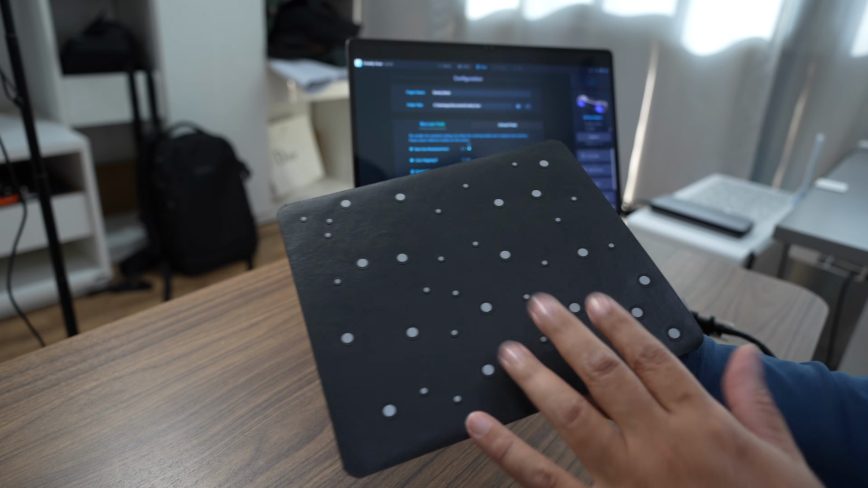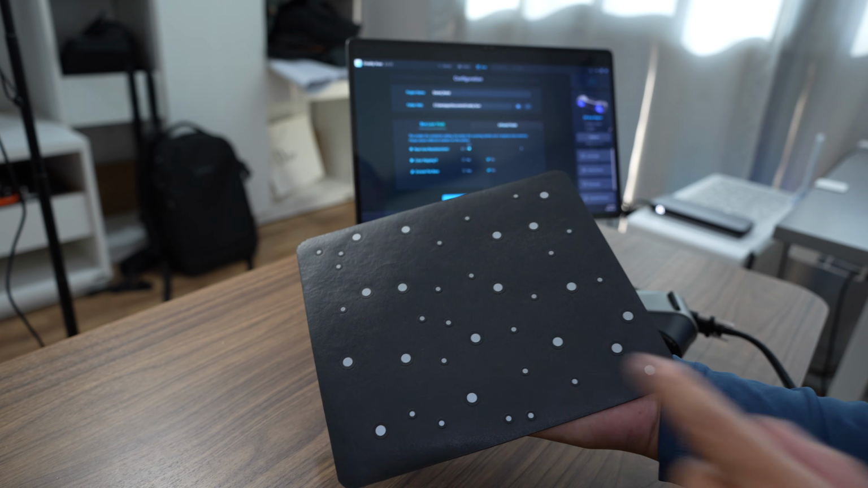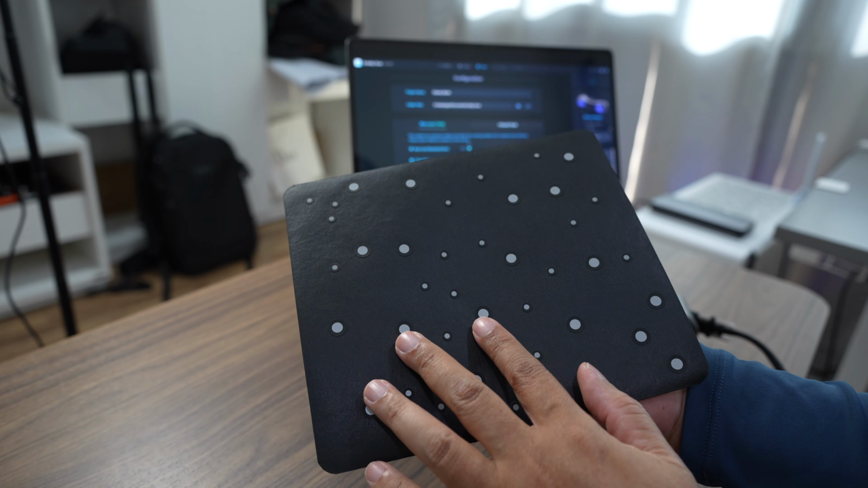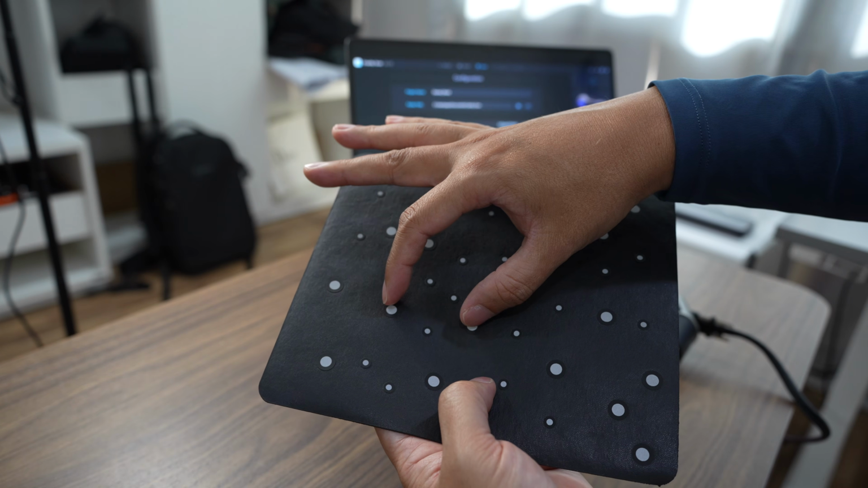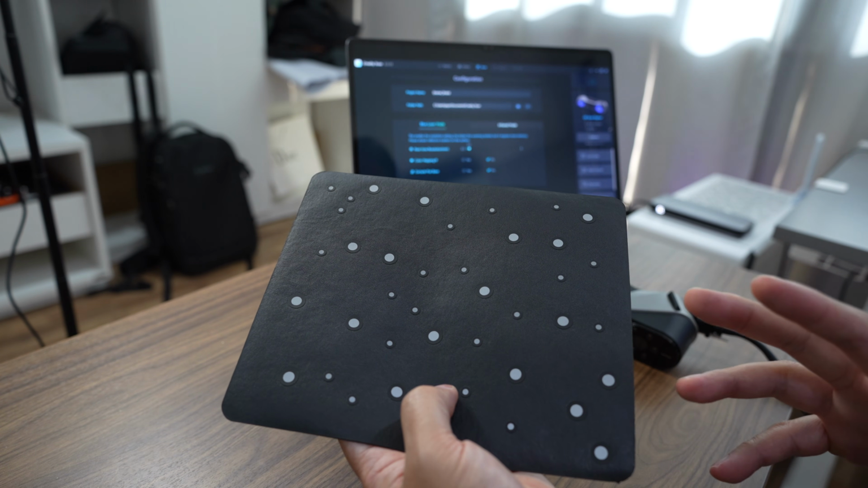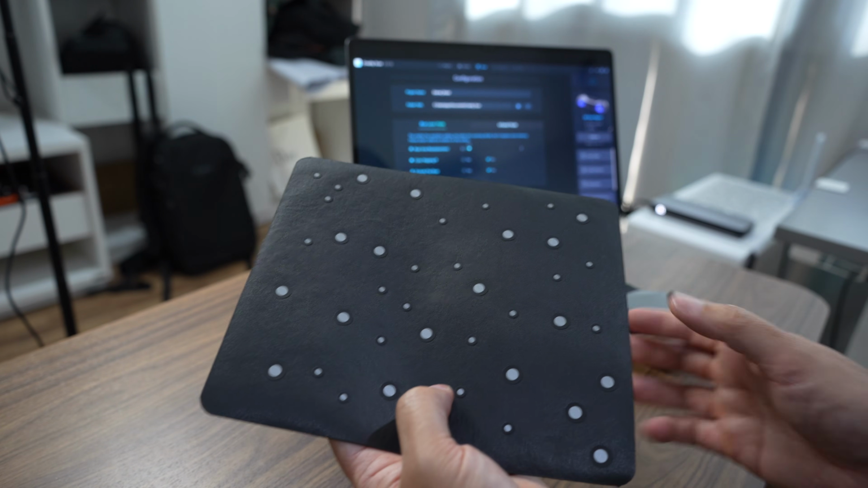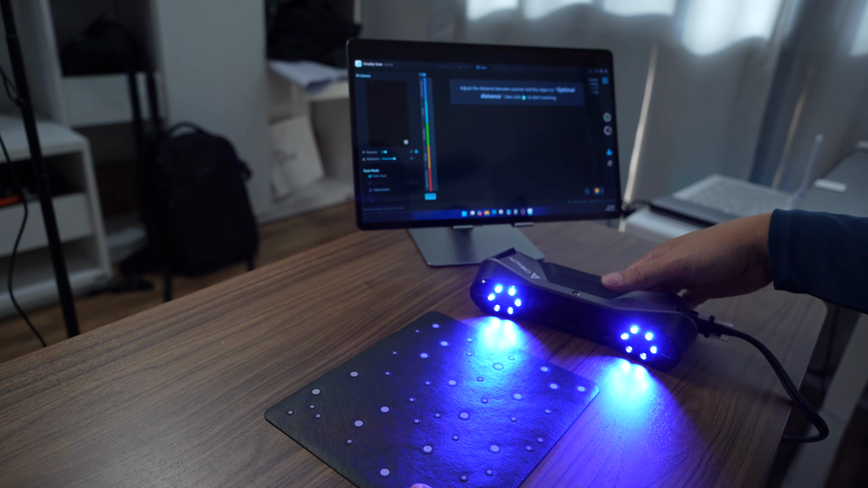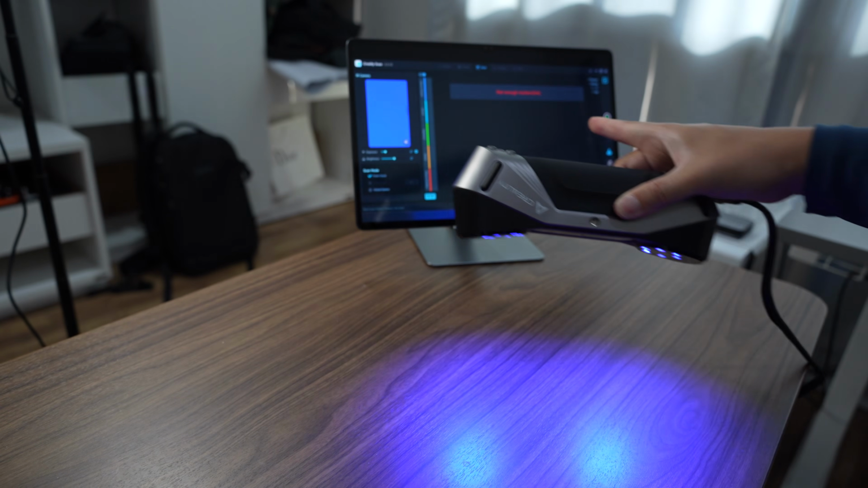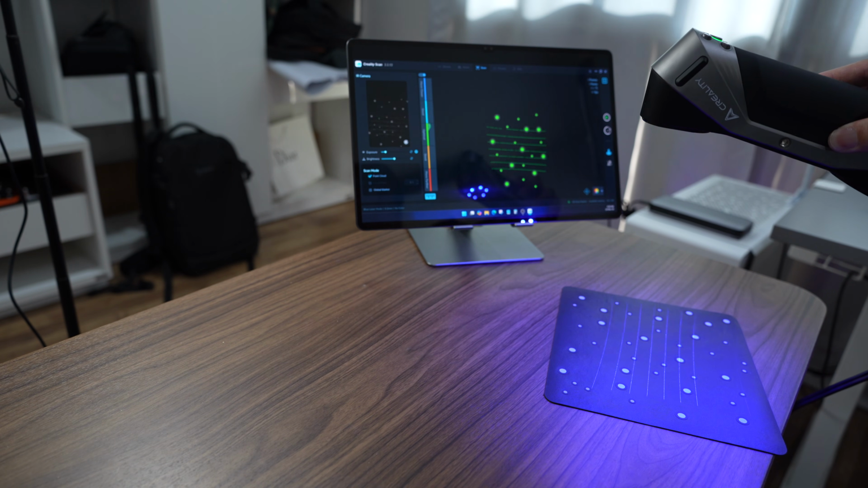The scanner comes with this mouse pad lookalike, and they give you some sample markers. There's a 6 millimeter and a 3 millimeter. For the Raptor, the effective distance between the markers is 5 or 6 centimeters, so you need to space the markers randomly. When you click on start the scan, if the scanner doesn't see any marker, it will not show up on the screen. As soon as you put the marker on,